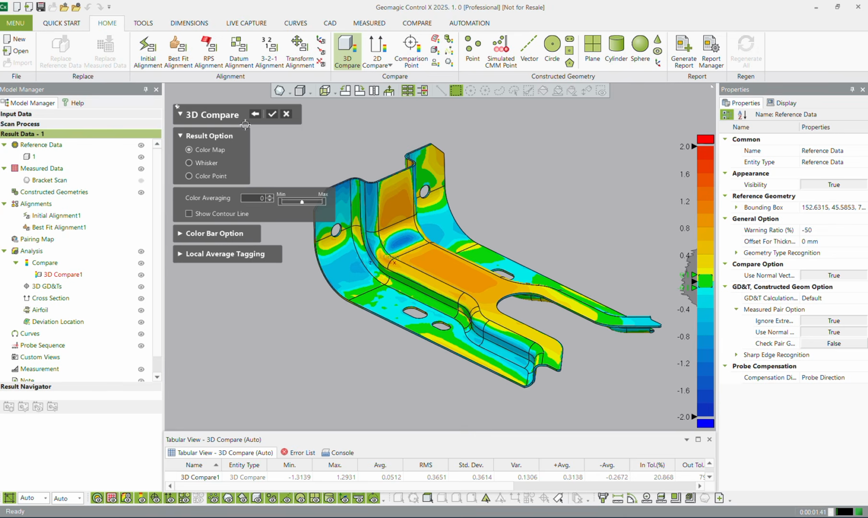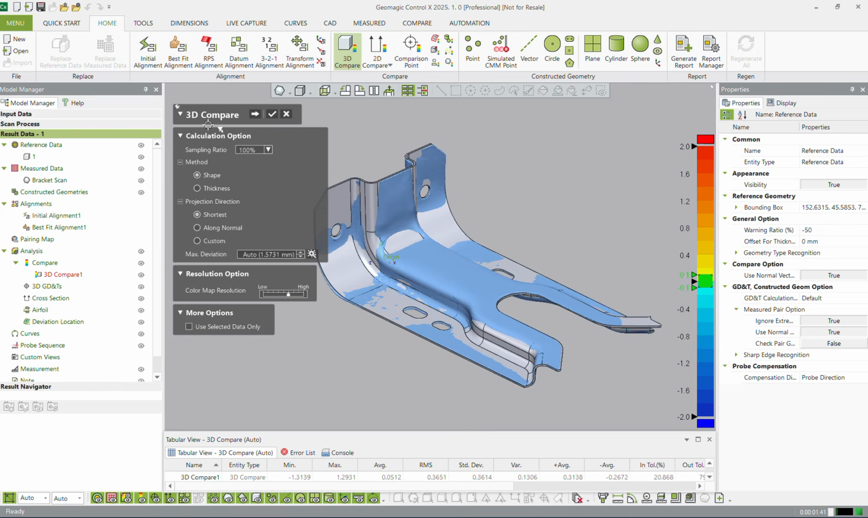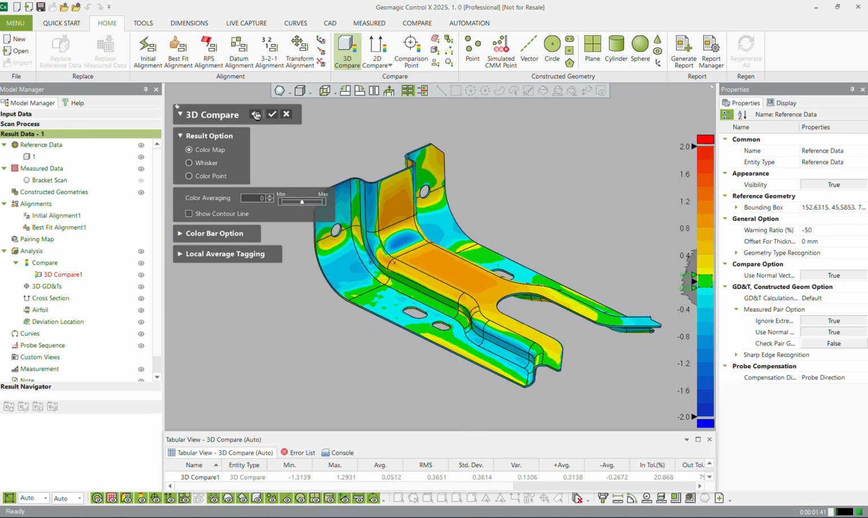In this menu, after you've gone from 3D compare options, next you've got your preview. Anywhere that you click on the mesh, it's going to add an annotation point. And this is really useful when you're trying to analyze certain areas. Anywhere you click, it's going to add deviation callouts.